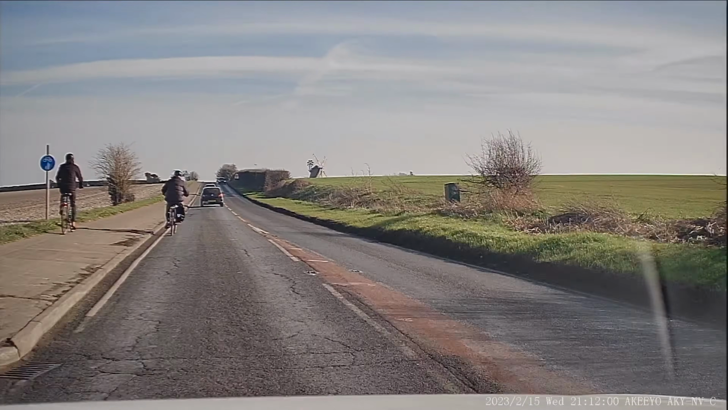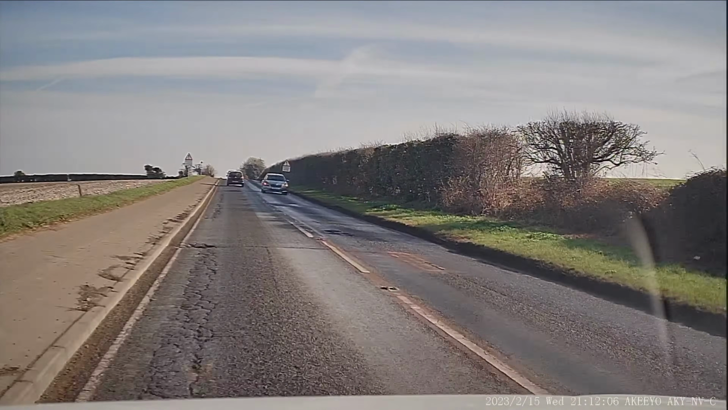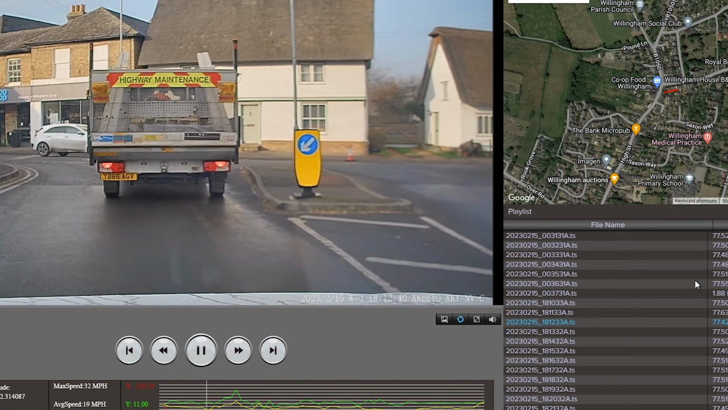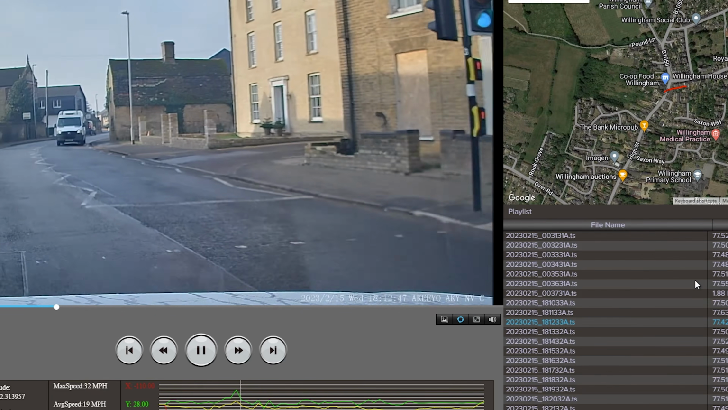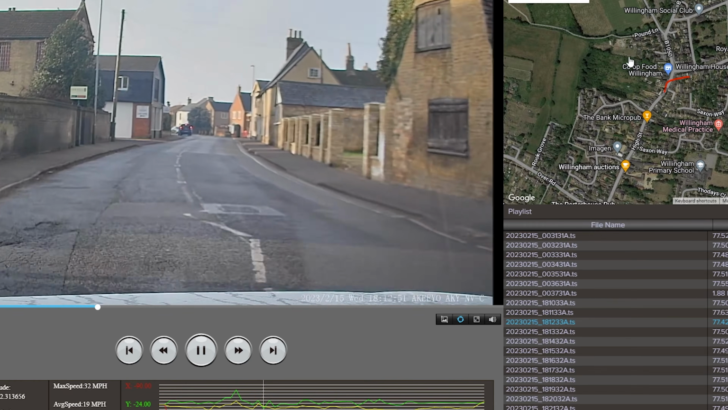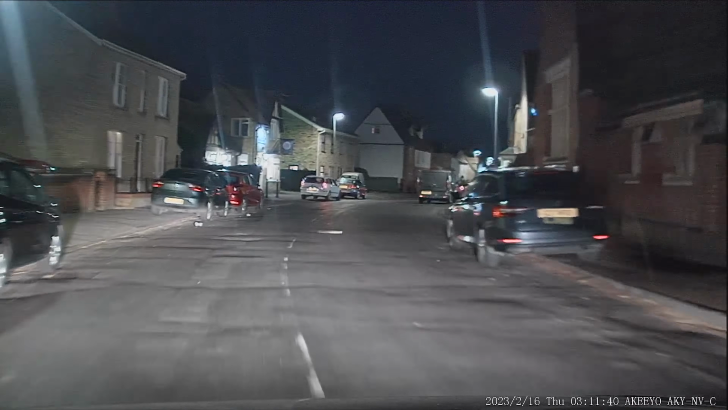The quality is great and full of detail with vivid colors, but I must say, it's not the best I have seen until today. The night vision is different, because it's one of the best I have seen until today. Akeeyo has a desktop app called DV Player, where you can see the footage and all the information like speed and where your car is in Google Maps. Simple but efficient. Next is the night vision.